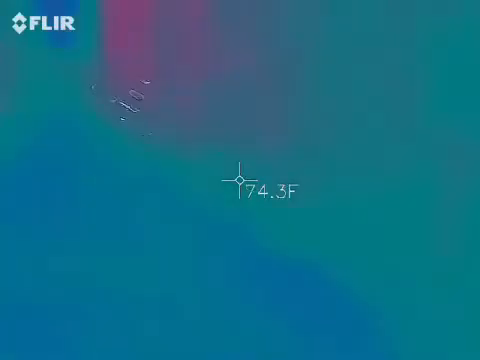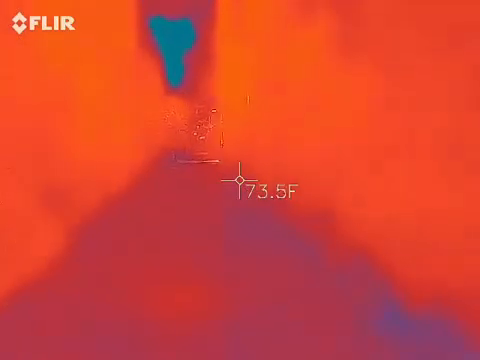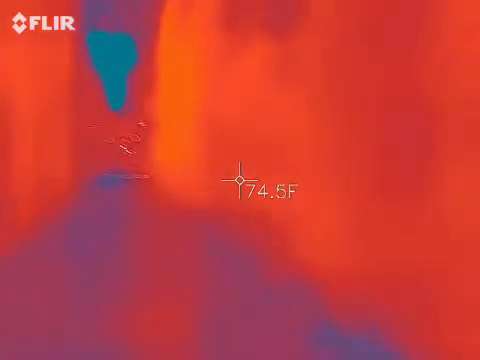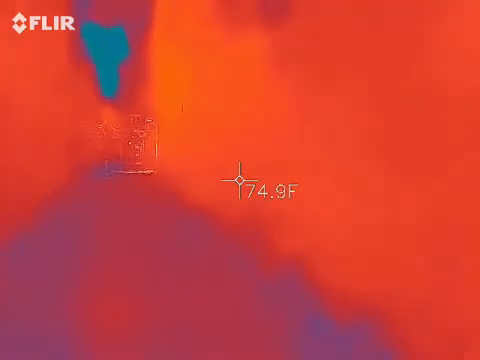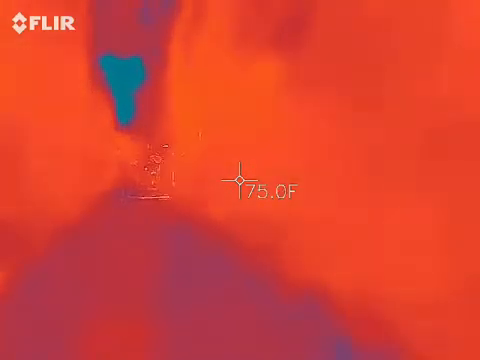Oh, there we go. There's a nice orb, no flash. Hold on. There it is also. What? Three of them. Yeah, an orb. You see them? I think that might be on your phone because it's moving with your phone. Hold on. Looks like there's stuff right there, but it might be air conditioning or something.